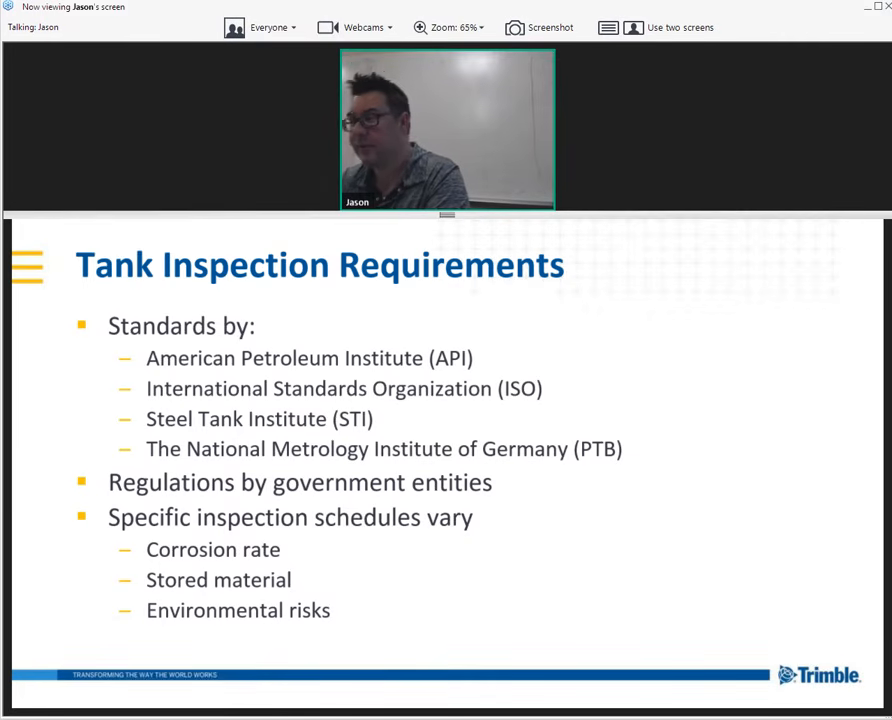There's different standards for different regions around the world. A couple of the big ones are API. This is the American Petroleum Institute. Certainly covers most of the US. There's a lot of countries that have adopted it. Also, we have the ISO standards, very similar to API. In fact, the two groups will mirror each other on writing their standards. So if one writes a standard first, the other one will pretty much follow along. There's also other standards such as the STI, the PTB in Germany, and then many, many countries have their own variations and localized standards.